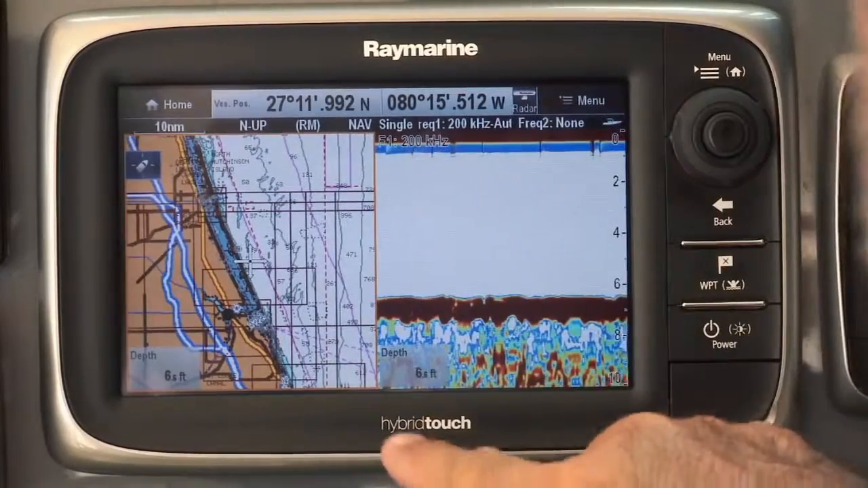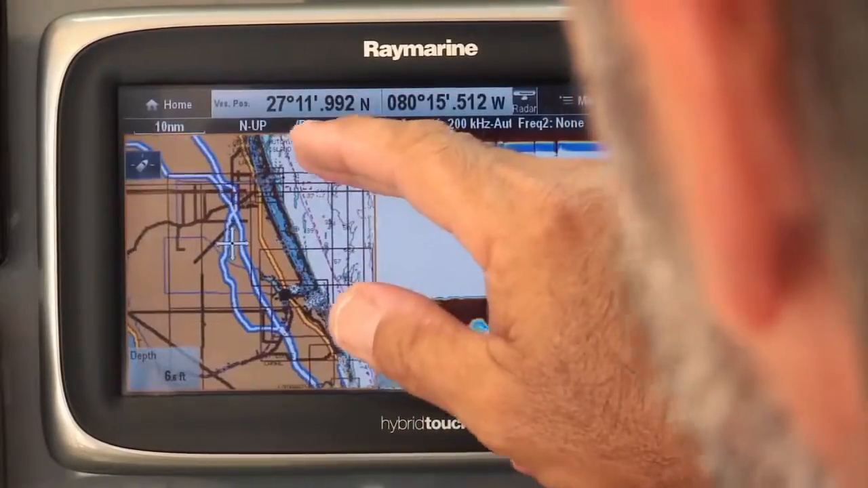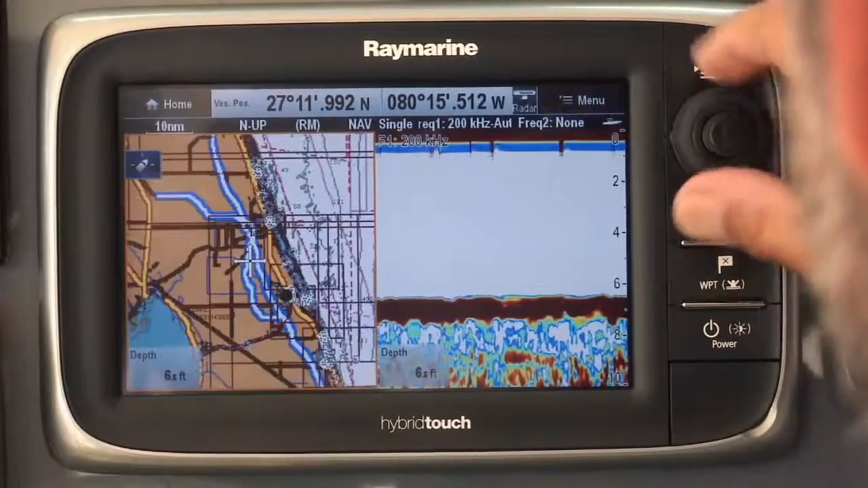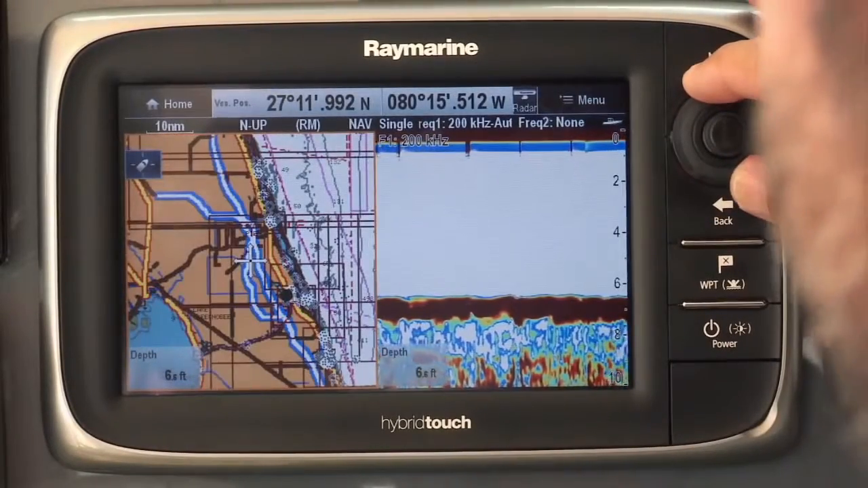I like the fact that it's hybrid touch, so I can go over here and pan with my hand in calm seas or here at the dock, or I can zoom in and out with my keypad, which gives me total control in rough water. Very nice, very simple, very fast.